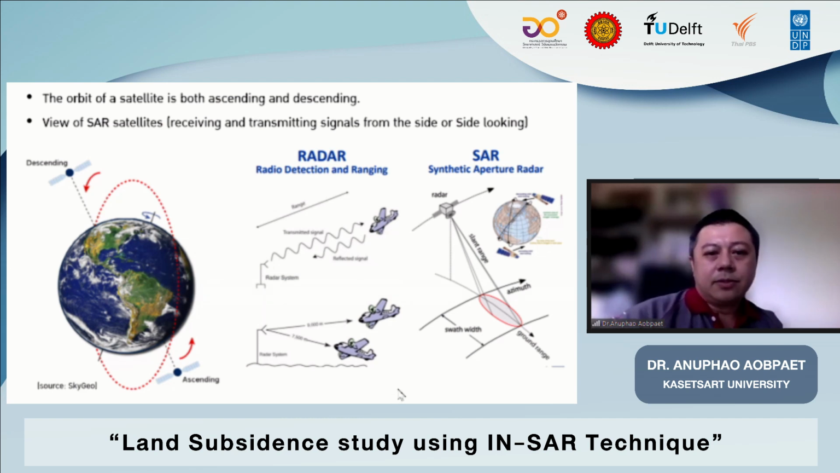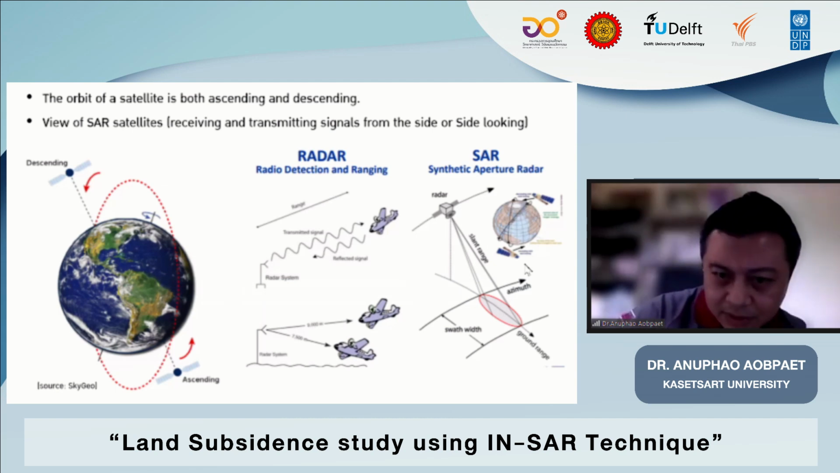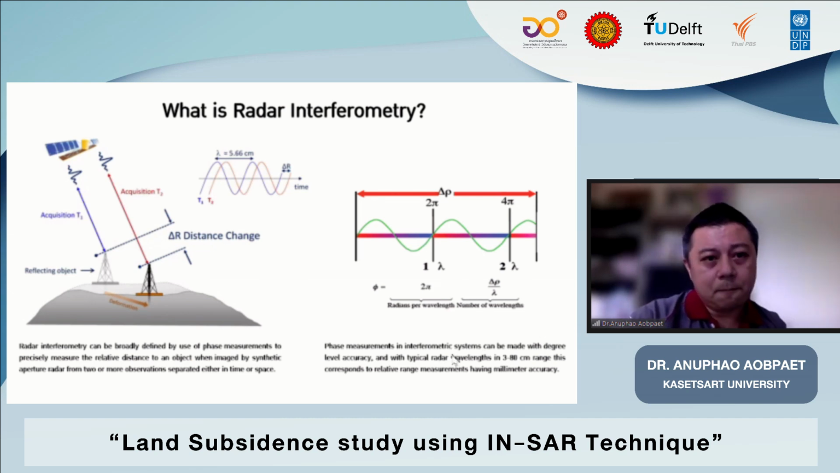The radar captures the signal not in the nadir direction, but with what we call a slant range. It has to have a look angle to capture the world. It's not the same as the optical sensor.